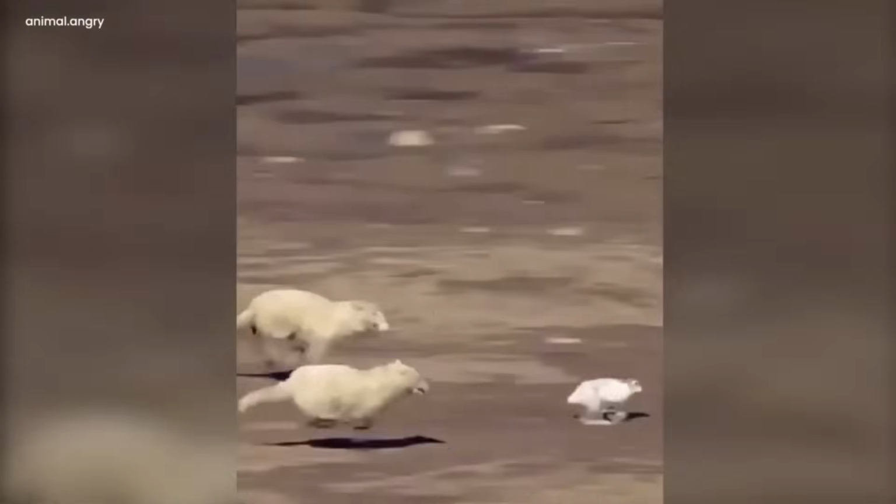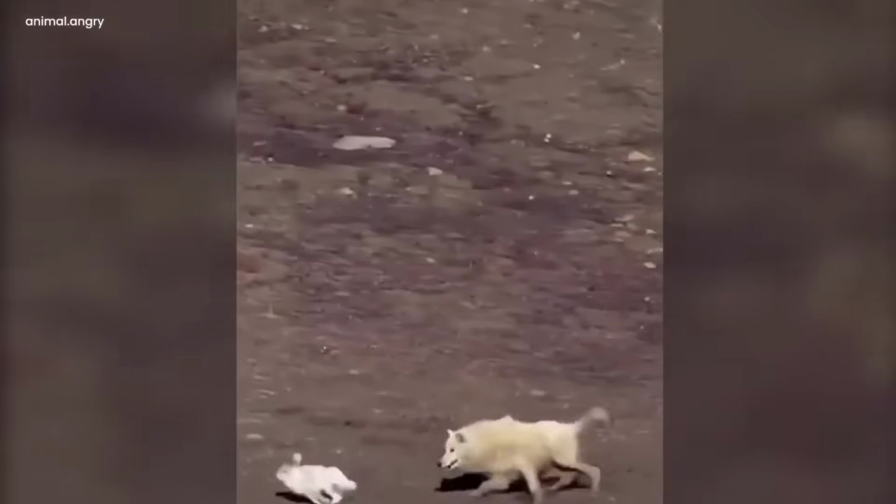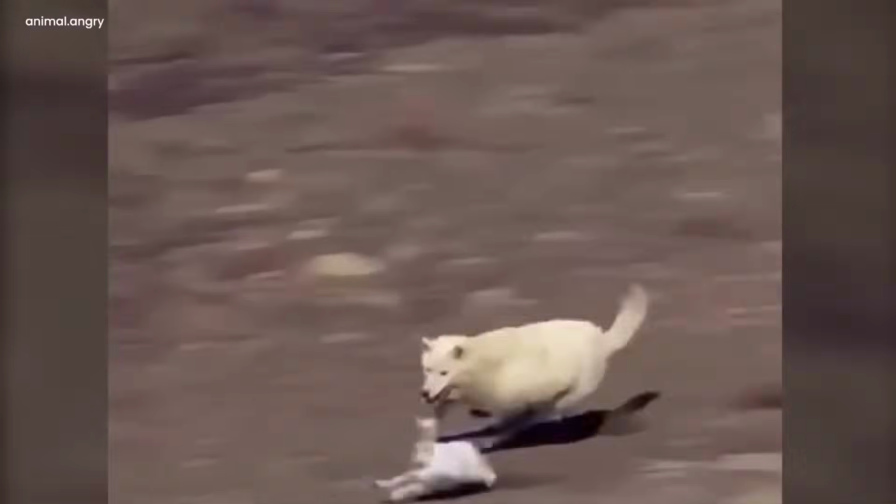The chase continued, like a game of life and death under the sun. One wolf was eager to catch the hare, showing its sharp teeth and mean eyes. The hare surprised everyone by swiftly changing its path, avoiding capture. The wolves were relentless, like determined hunters. They tried to catch the hare with every jump and move, but the clever hare used zigzag moves to confuse them, like a secret dance with the wolves.